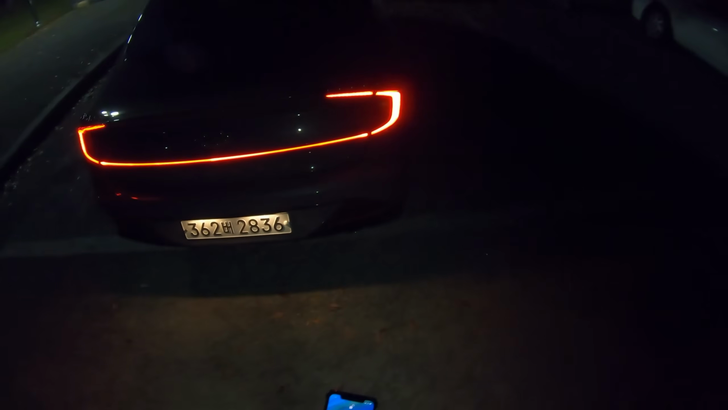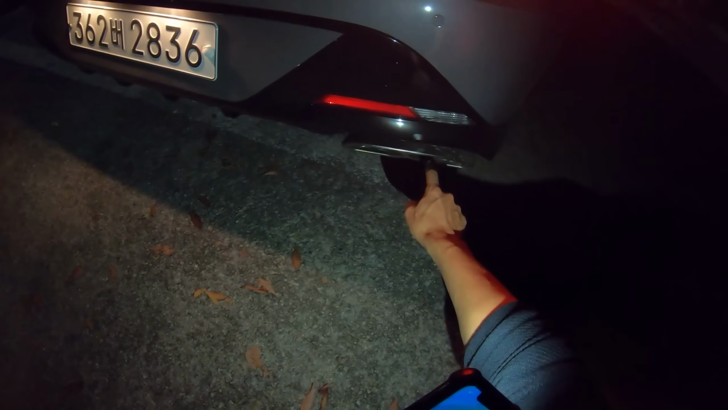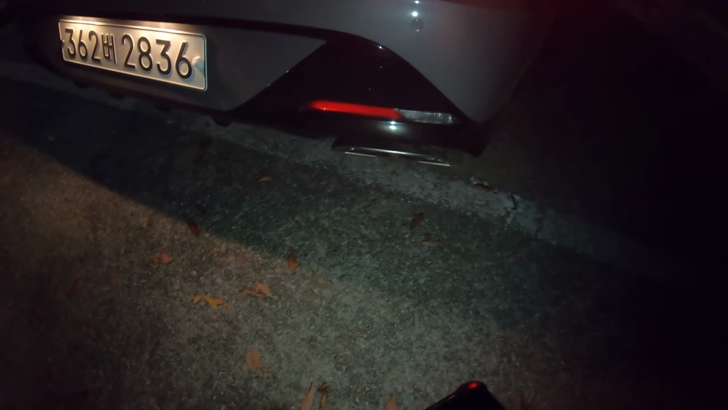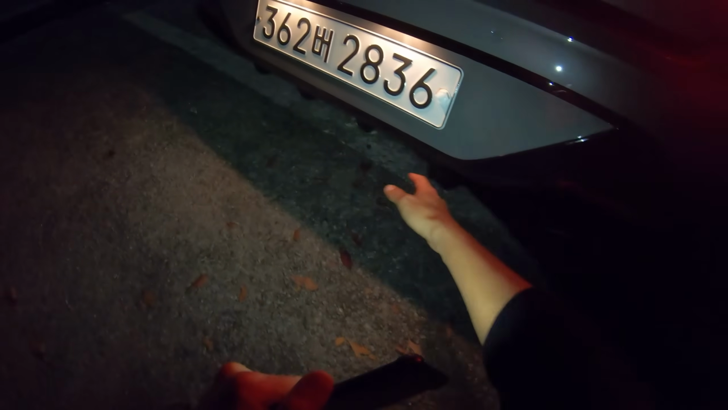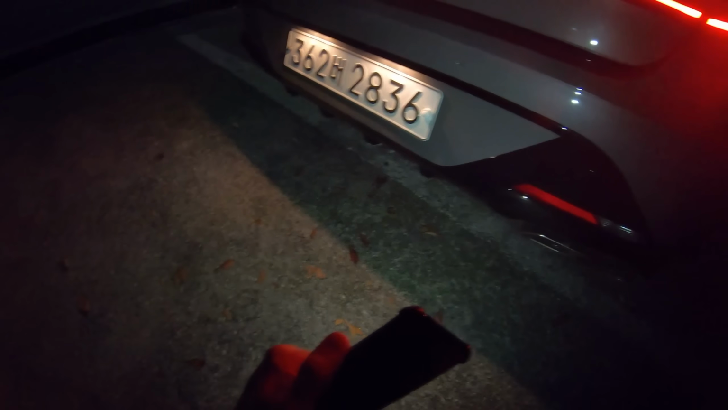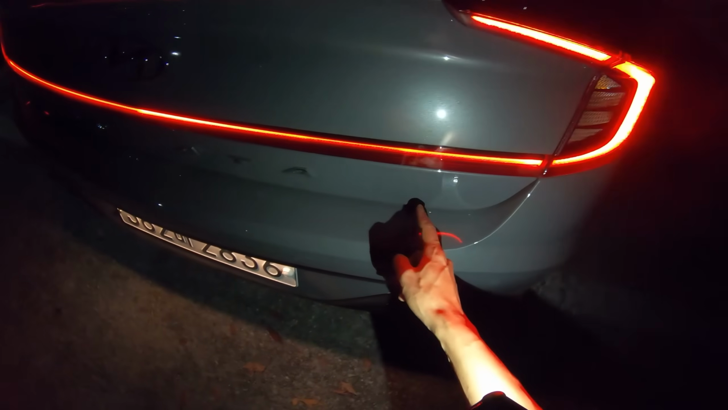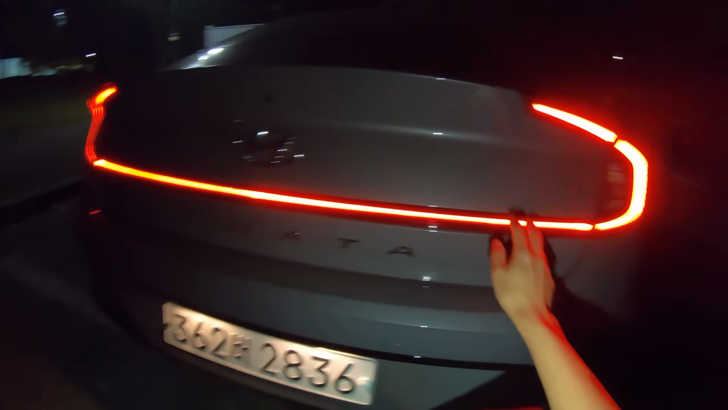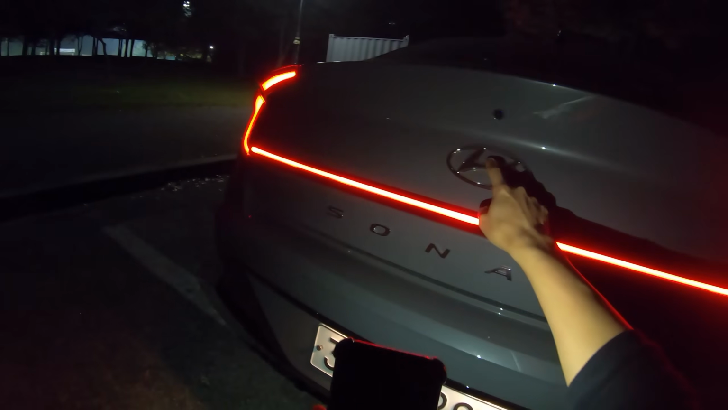If we move to the back, I know it's going to upset many of you, but it's got a single exhaust on the right side. It's a dual tip, but only on the right side. I'm also going to post some pictures, but there's a diffuser at the rear. Other than that, it looks pretty similar because they're not even putting turbo signs or emblems or anything like that. So this looks like any other Sonata.